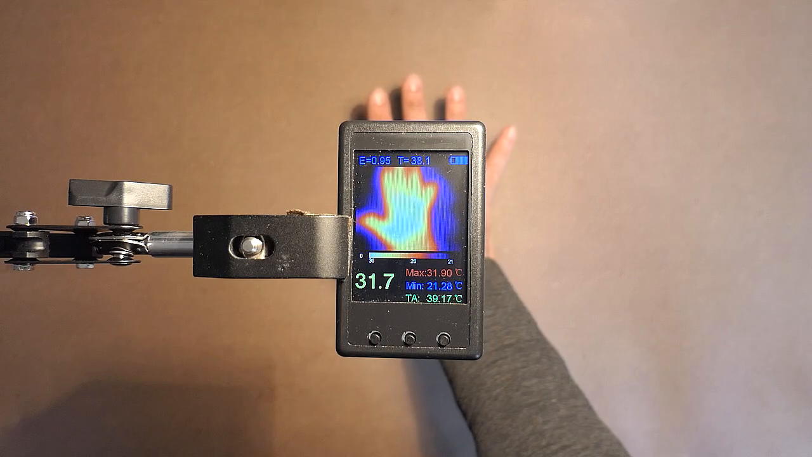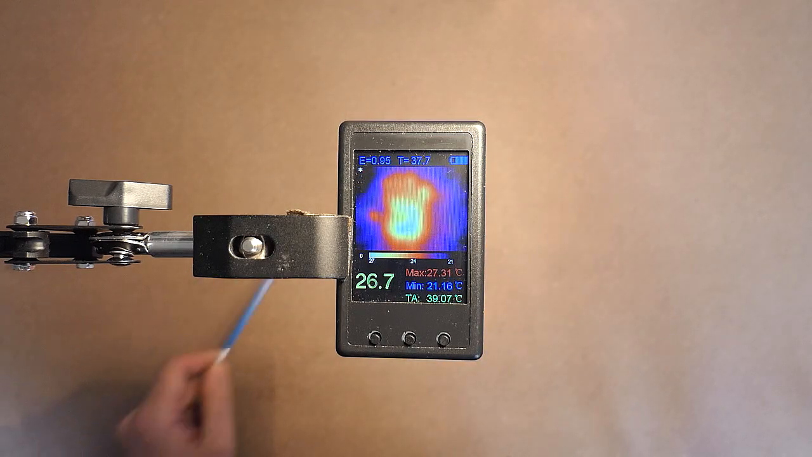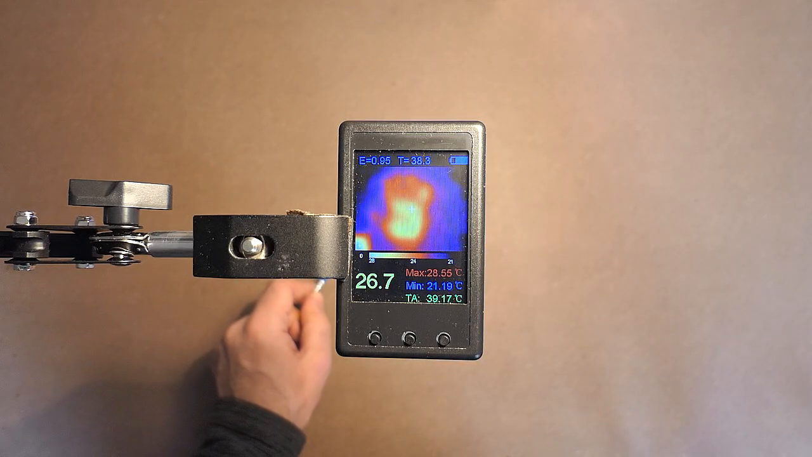Here is my hand. This is the surface where my hand was before. Now we will see some examples also made with this camera.